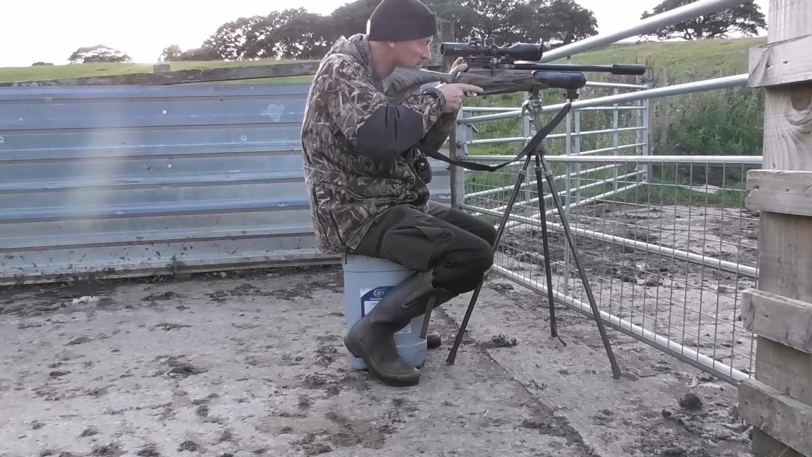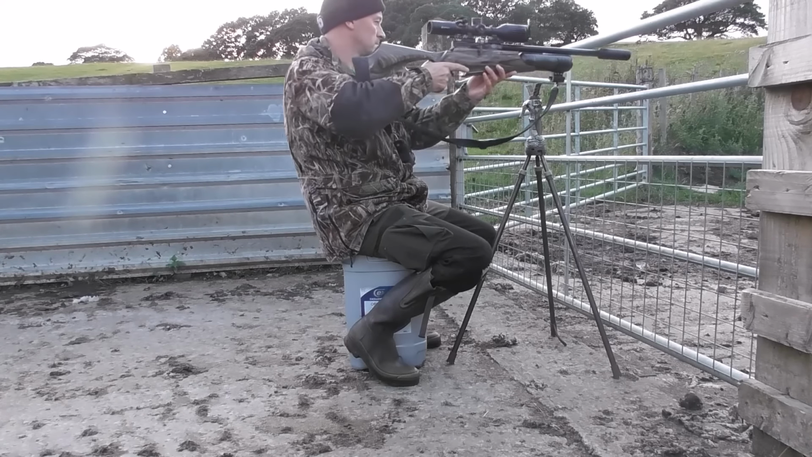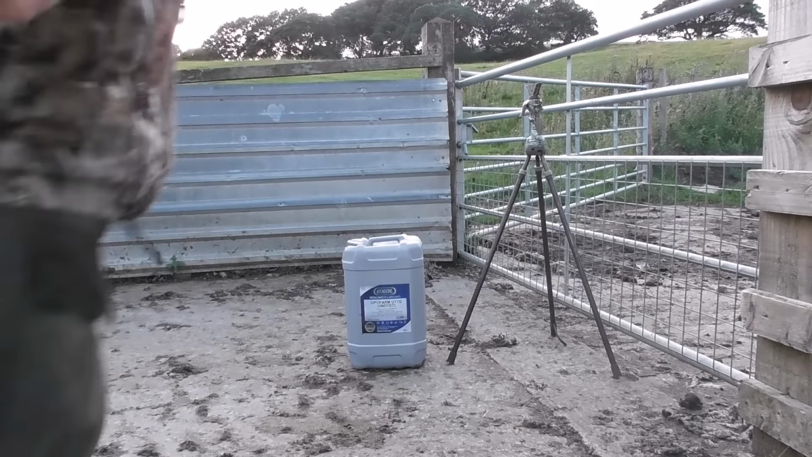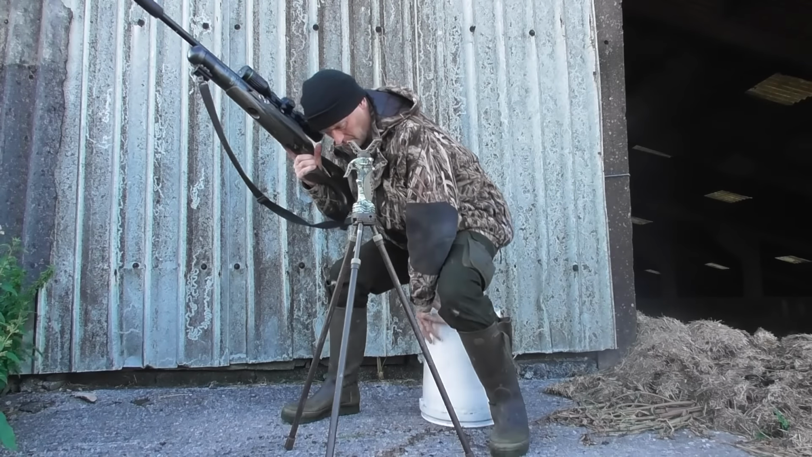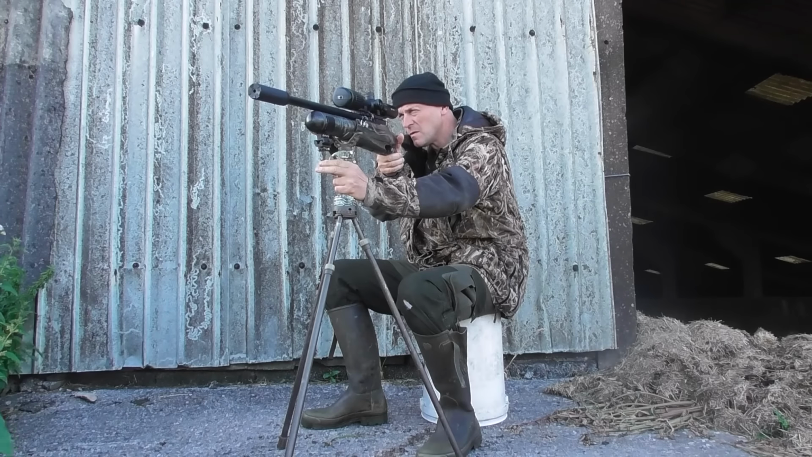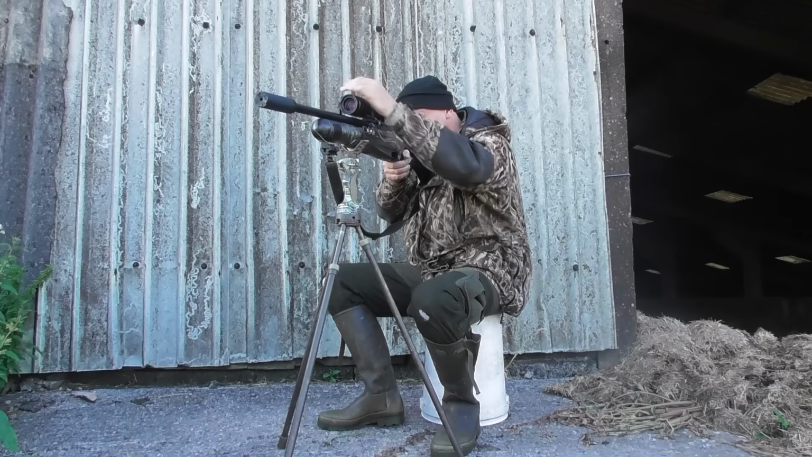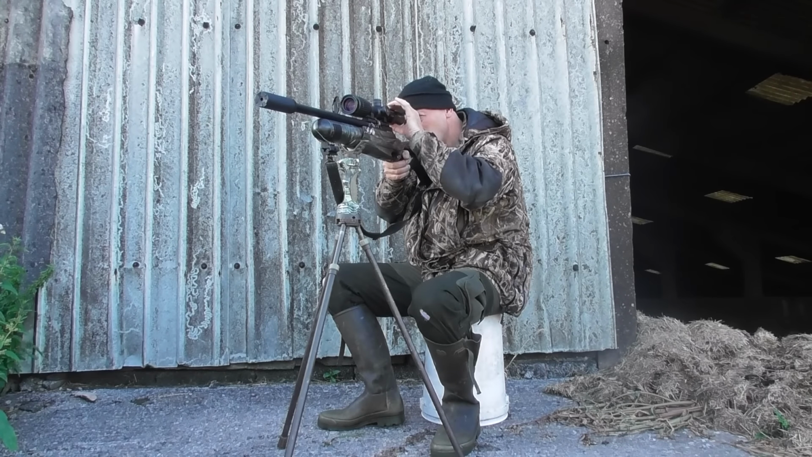That spot had dried up now, so I move again now to a different position around the other side of the farm building. I move again here to another different spot, but it's quite a good place here because I'm facing a building where the farmer usually keeps produce, so there's usually one or two rats around this area. So I get sat on this white bucket, I put my Wolverine on the sticks, I set the Alpex all nice and clear and get ready for some more daylight rat action.